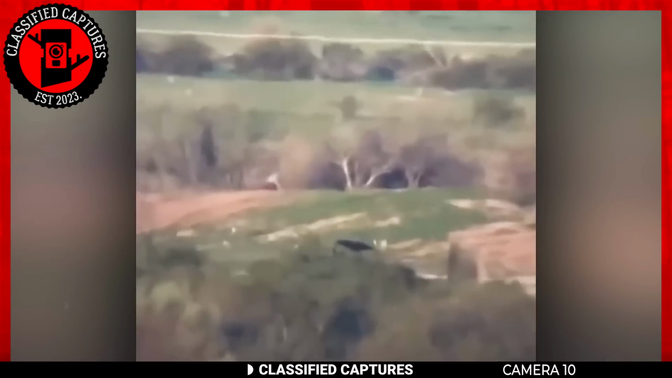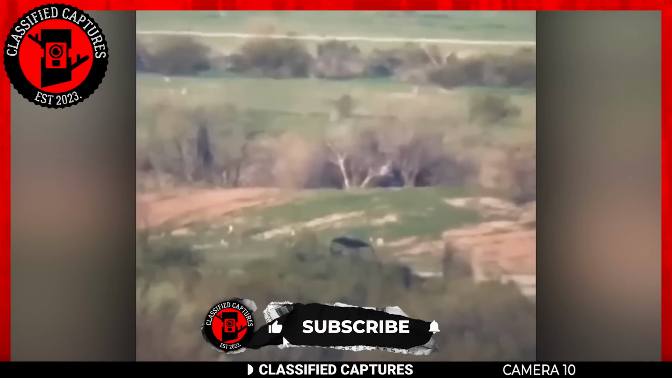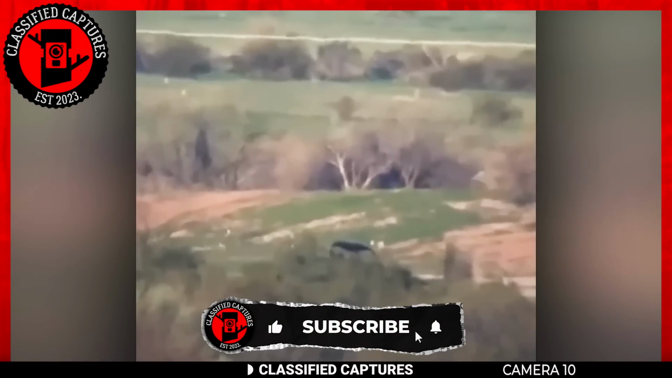But what do you think? Is this a genuine case of a Skinwalker, or do you smell an elaborate hoax? Share your thoughts with us.